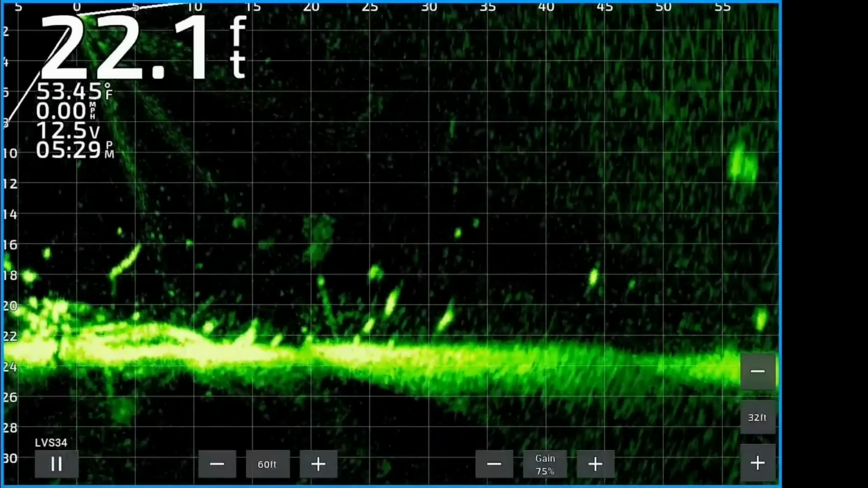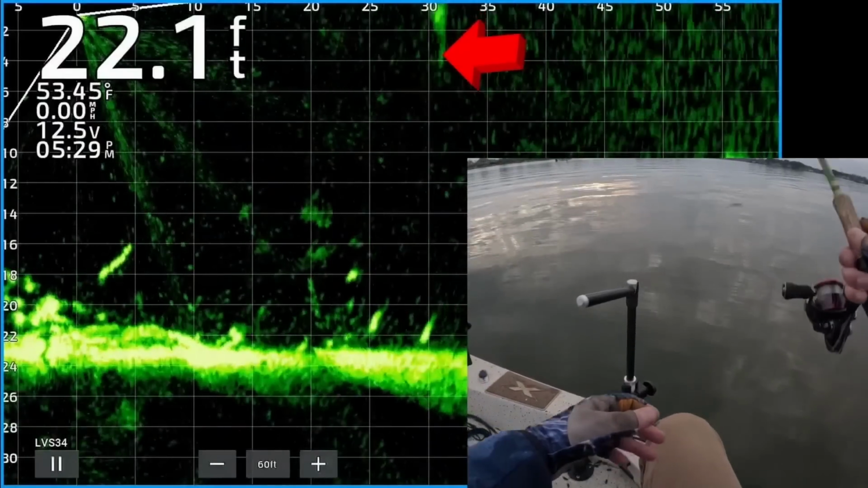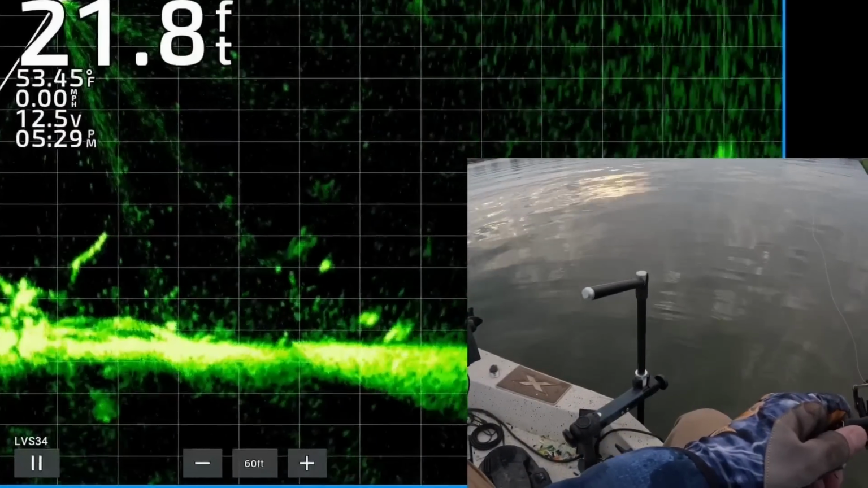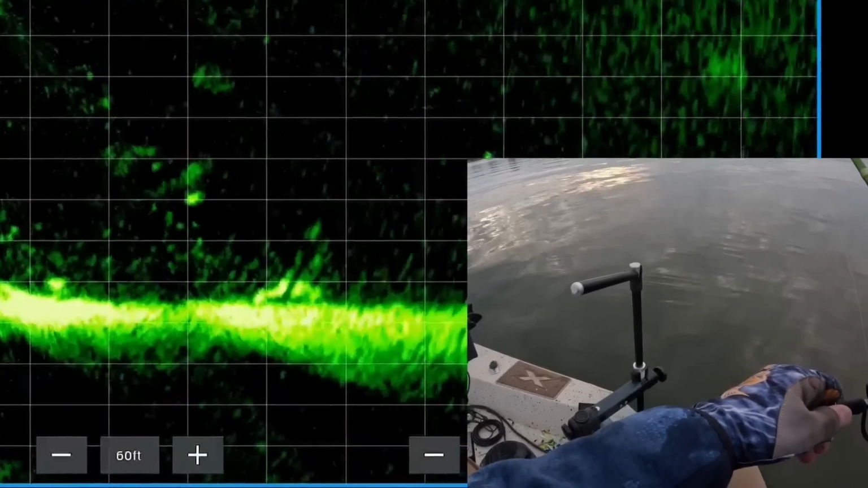Alright, I'm kind of scanning around looking for fish. There's a couple pretty close to the bottom, about 25, 30 feet from the boat. There's my jig and weight dropping down. They're kind of hugging along the bottom.